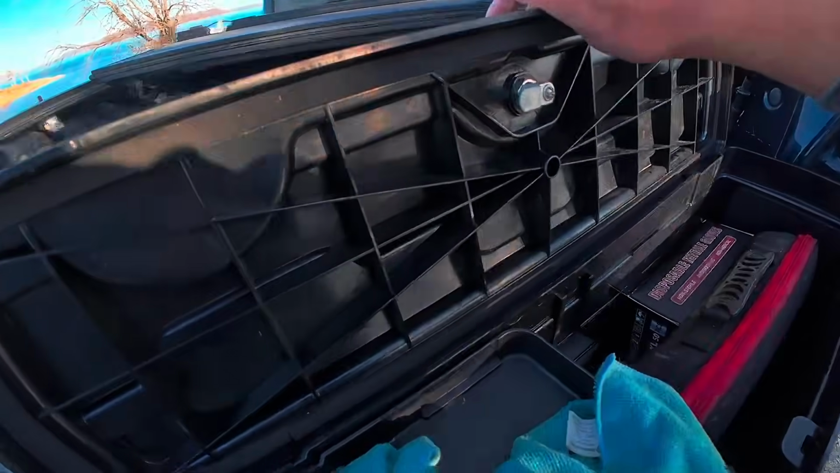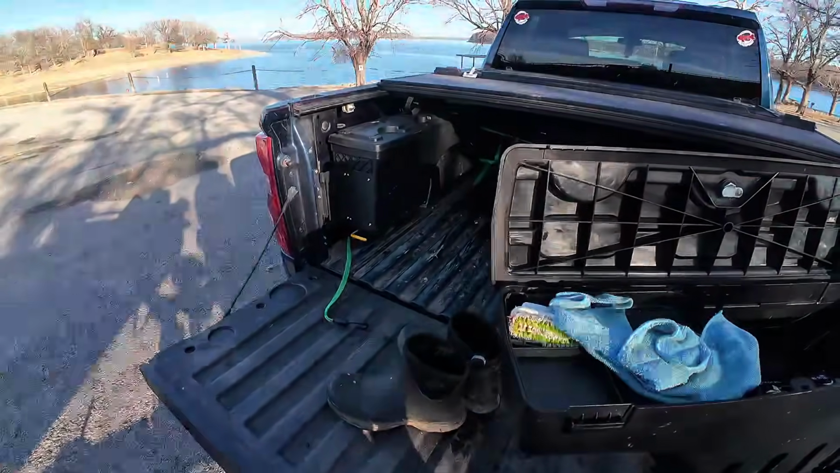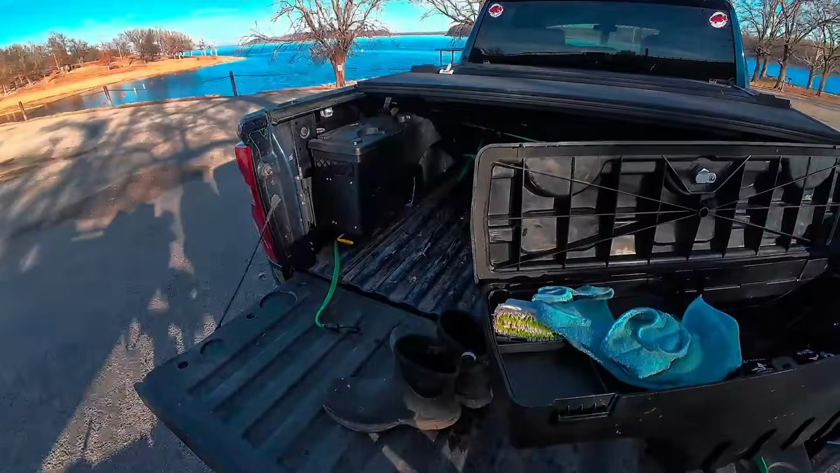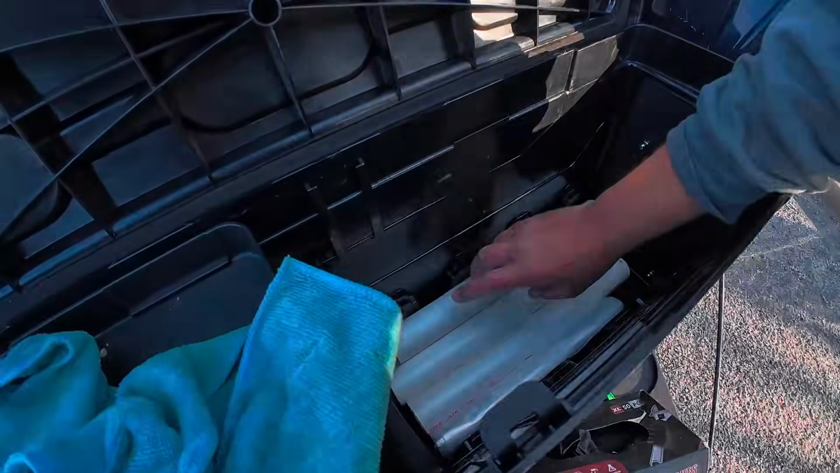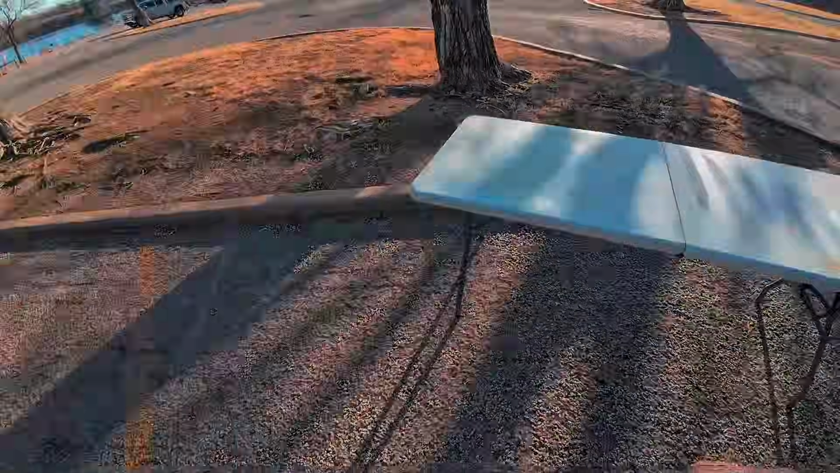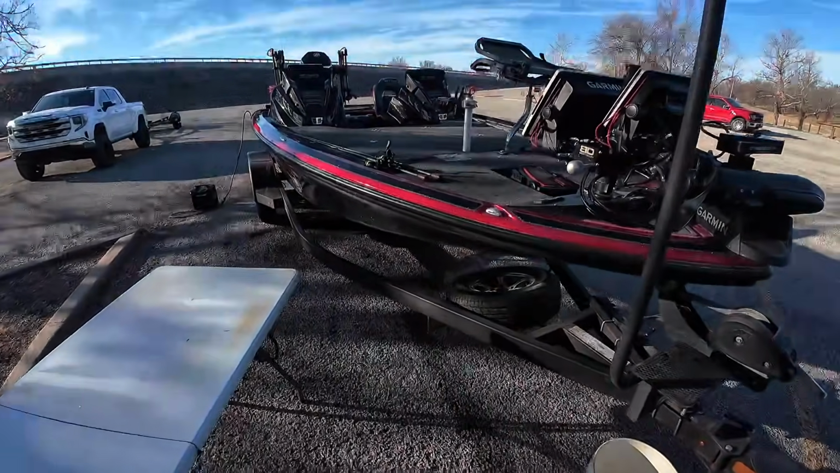So got all my fish cleaning stuff over on this side, and over on that one I got a jack and sockets and straps and jumper cables and all that good stuff. But this is the one that I use every day when I'm cleaning fish on my guide trips. So let me get all this set up and we'll go get them fish out of the live well.